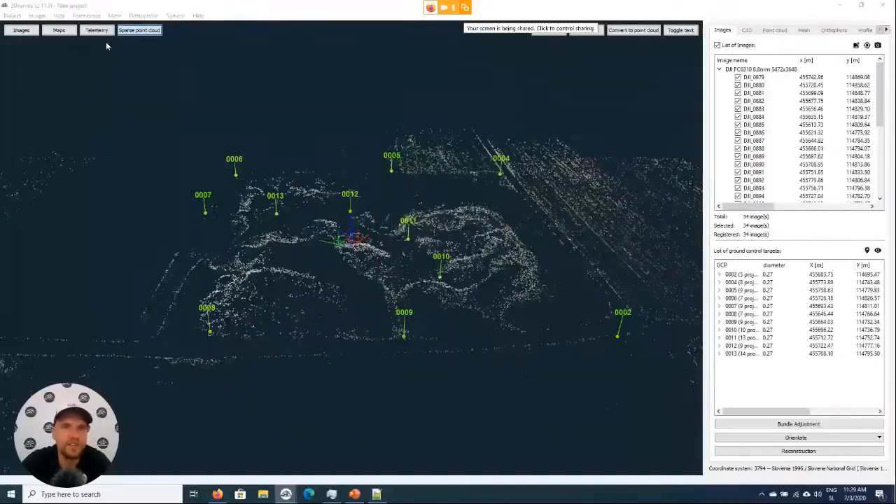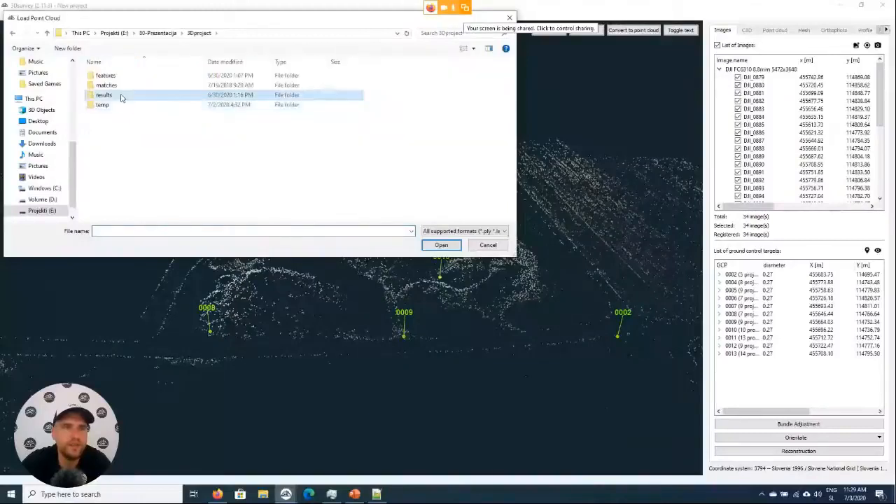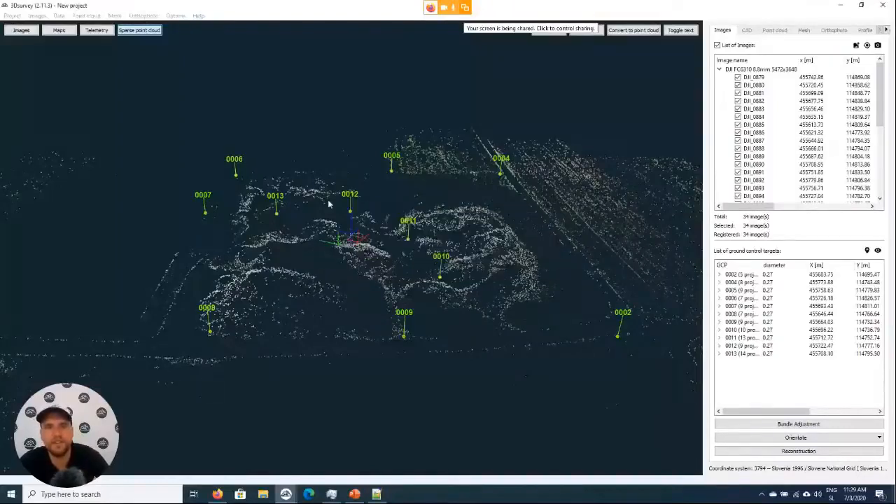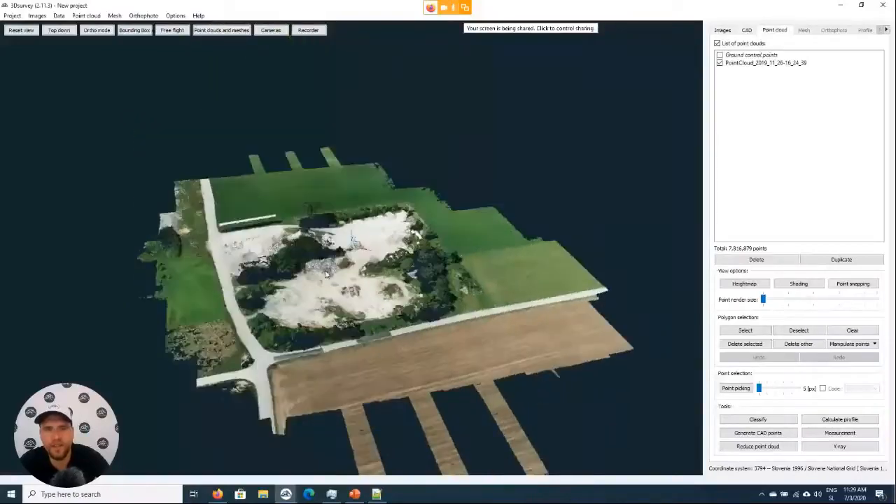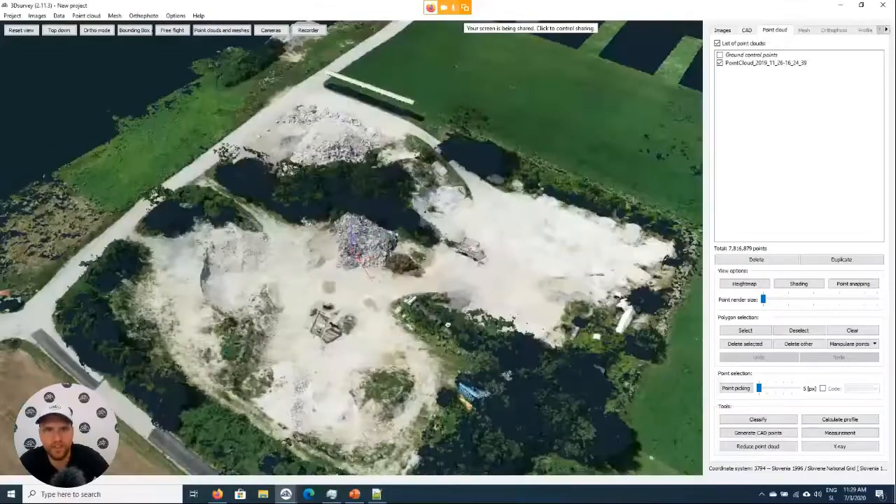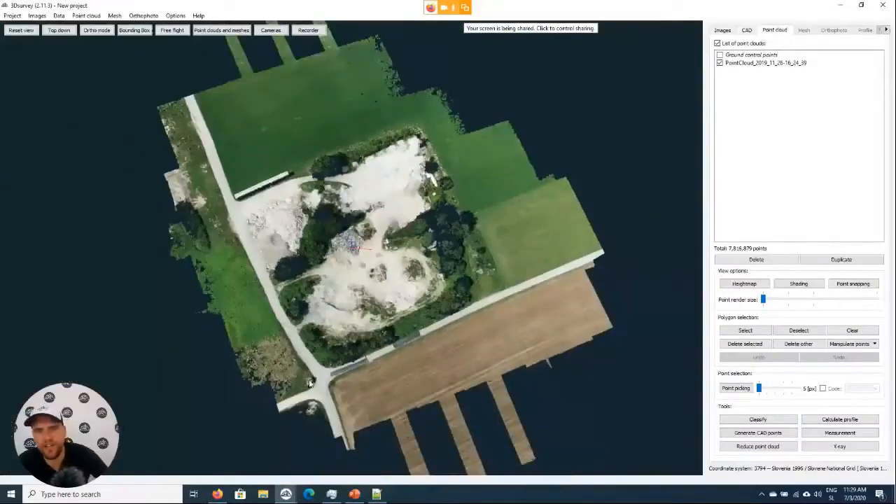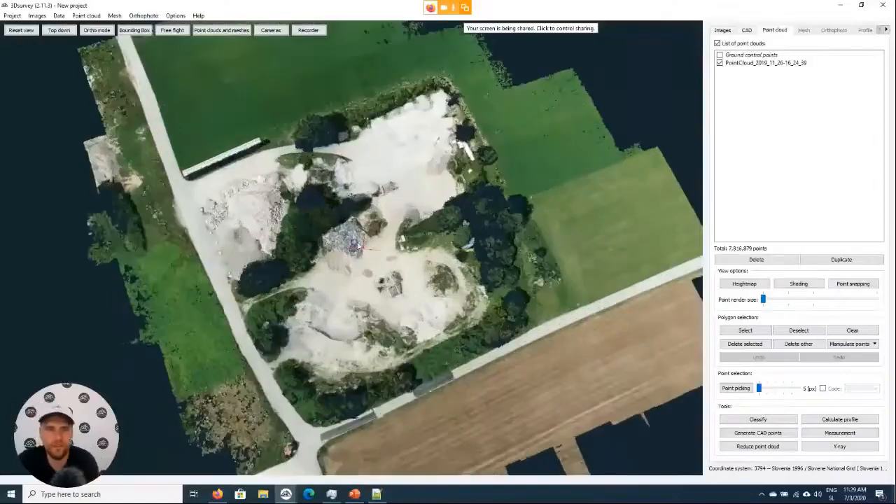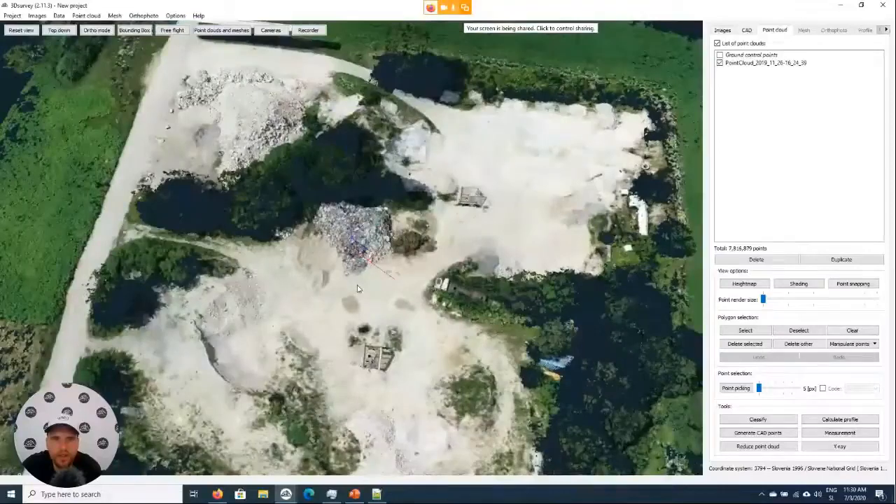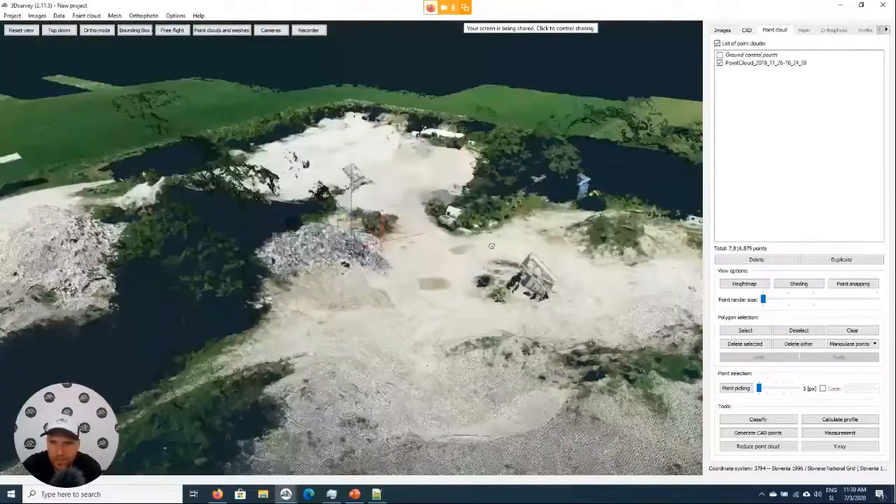That's too long for us, so I will just load in a pre-calculated point cloud that I already have here, just in order not to waste any time. And this is the result we would get after some 20 minutes of processing for this small data set. Okay, but this is an area of 100 by 100 meters. So in order to map it, probably half of the day with the total station. Okay, so here is already our point cloud.